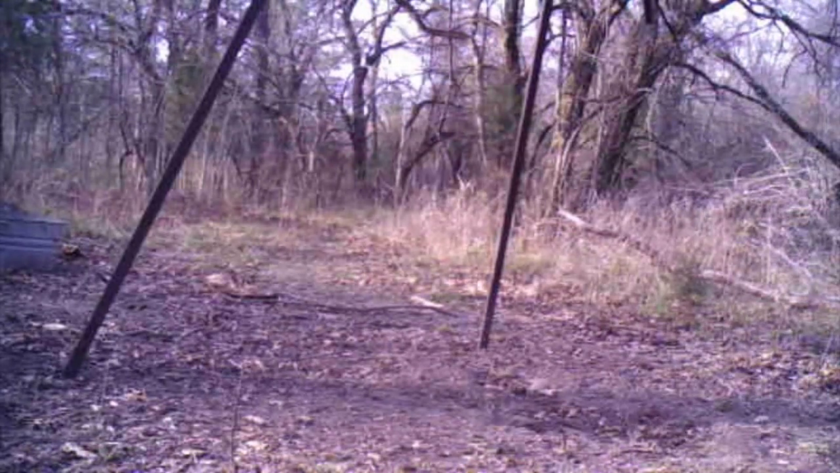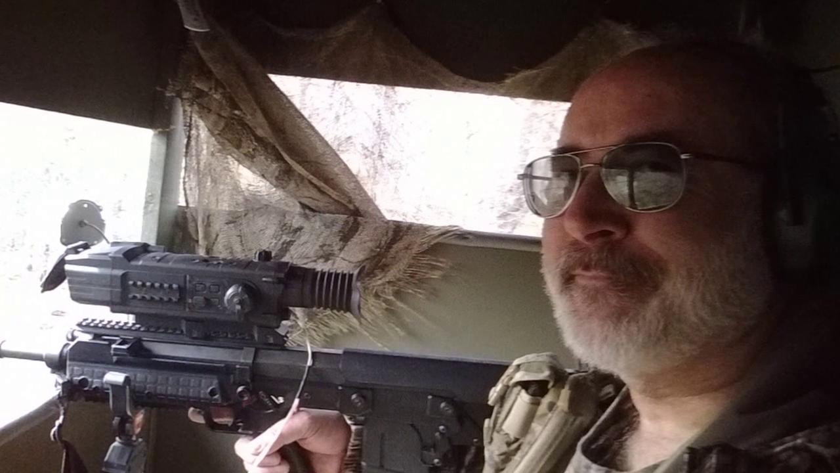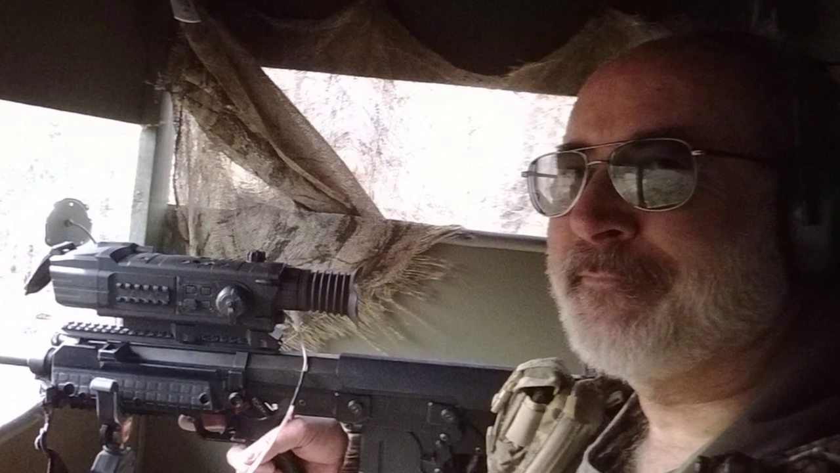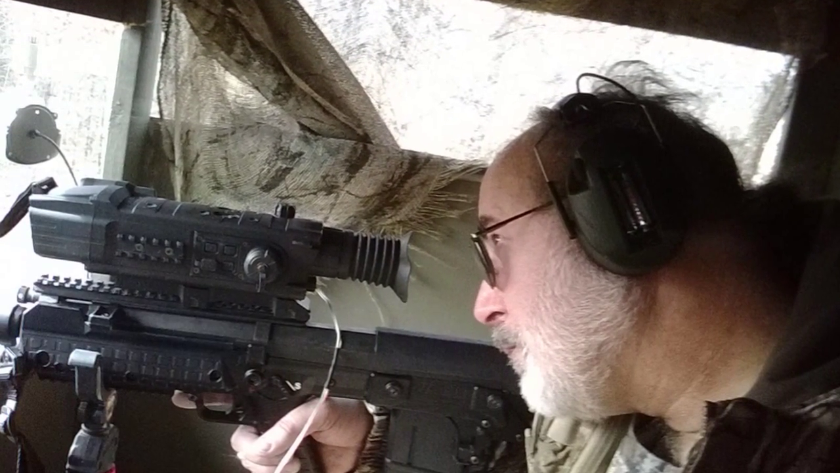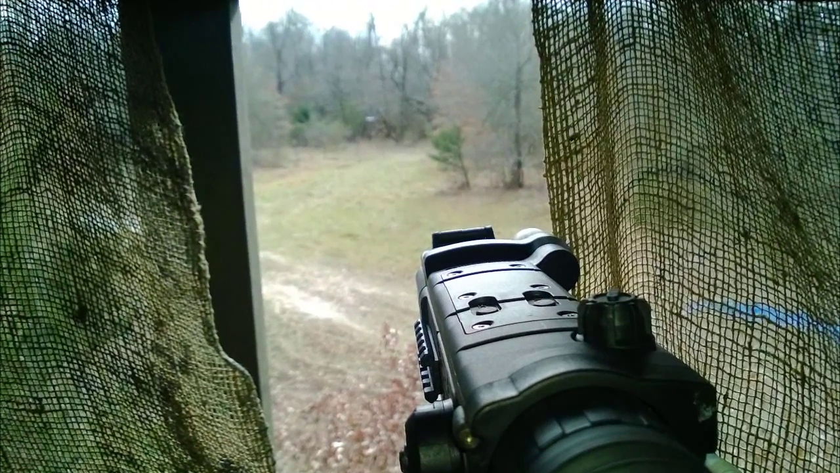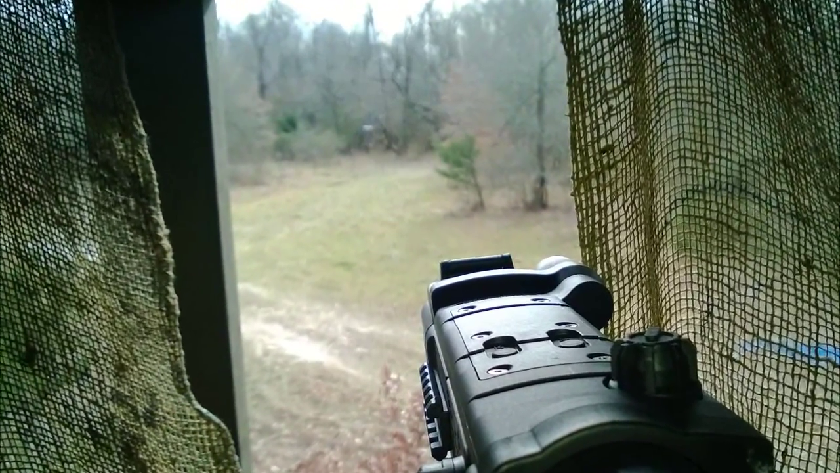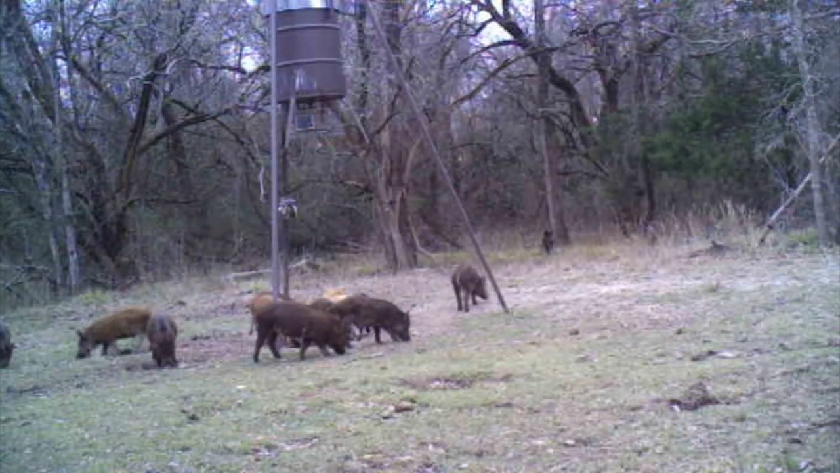Of course, what they didn't really know is that I had been looking at the game cameras and had gone out there and was getting set up to hunt them at the Porky's Playground feeder from the blind that my hunting buddy Ron and I had built last year. Sitting up on 8-foot legs, we have a great view of the turnip field and the Porky's Playground feeder.